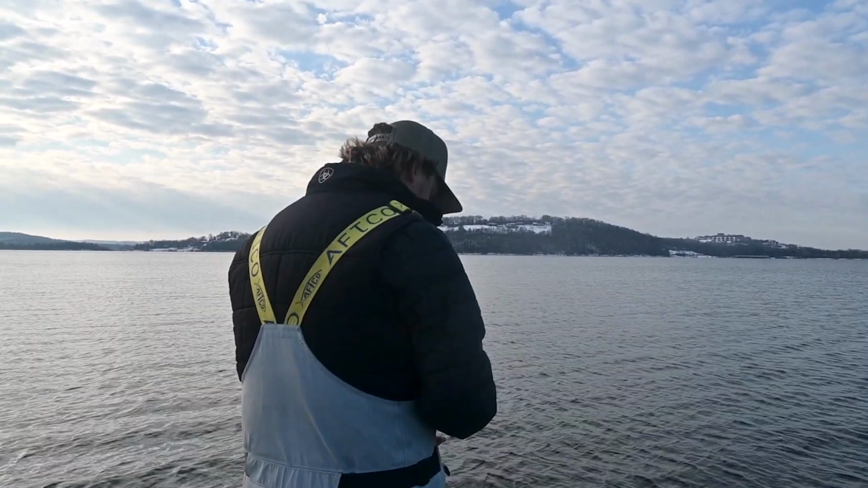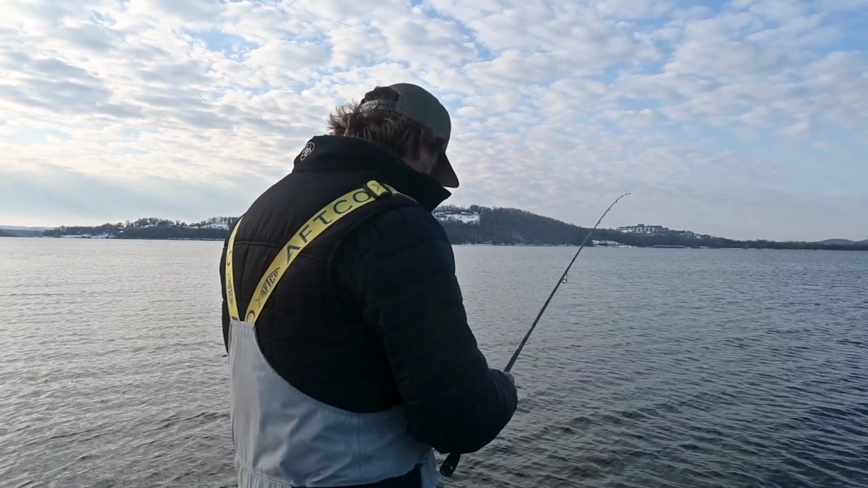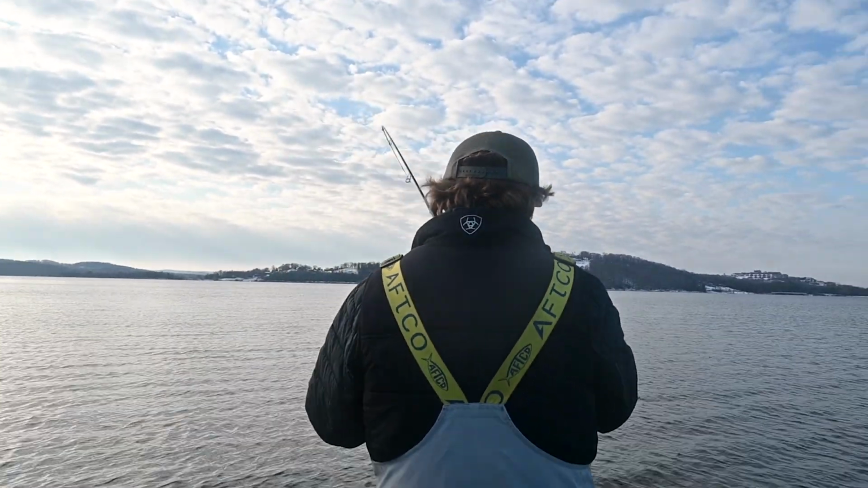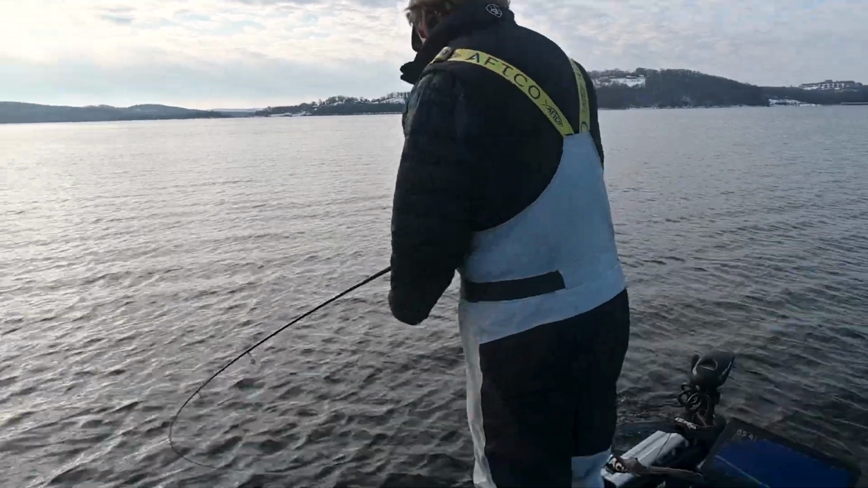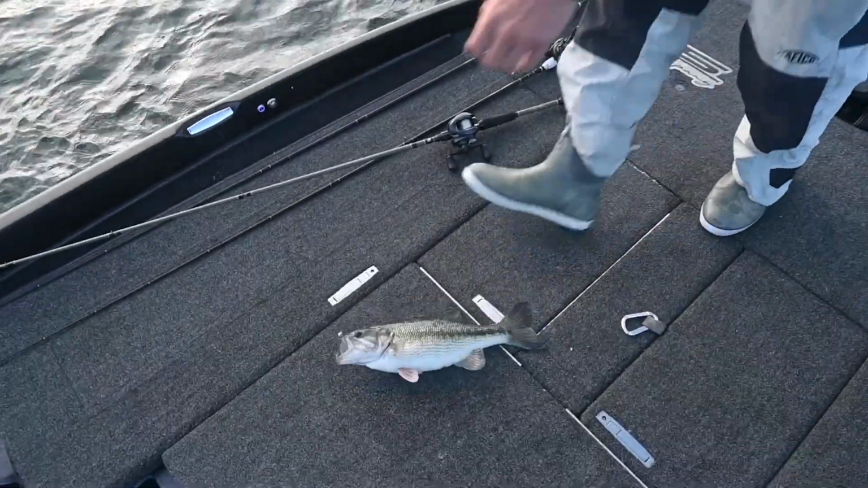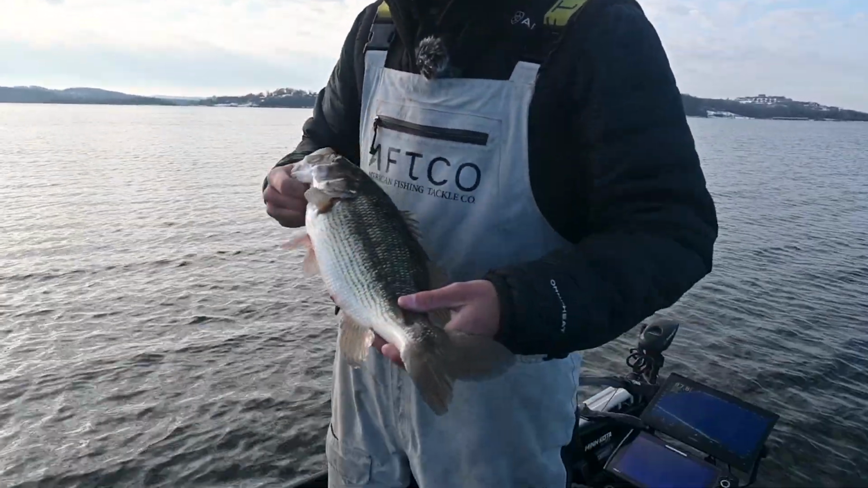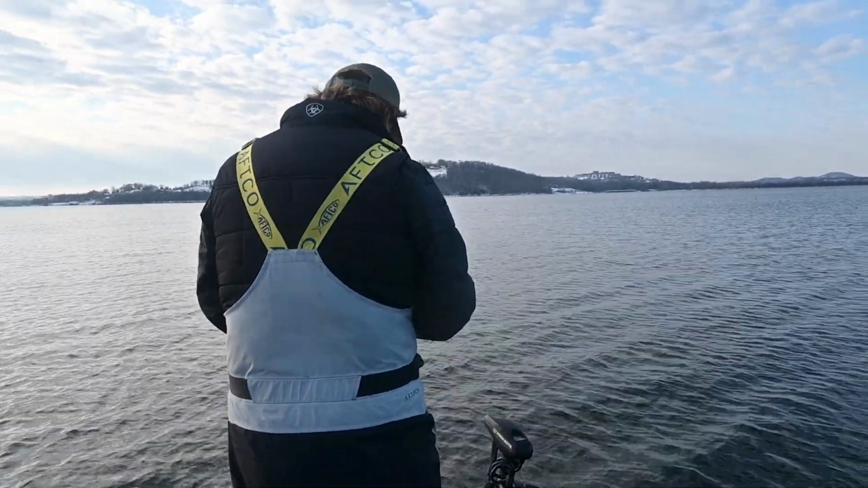There we go. Not a big one, but he'd be a keeper in a tournament. Same deal, a little floater out there in the middle of nowhere, just slowly working it up and away. So we're gonna keep on going, and we just need to find a dang big one, you know?